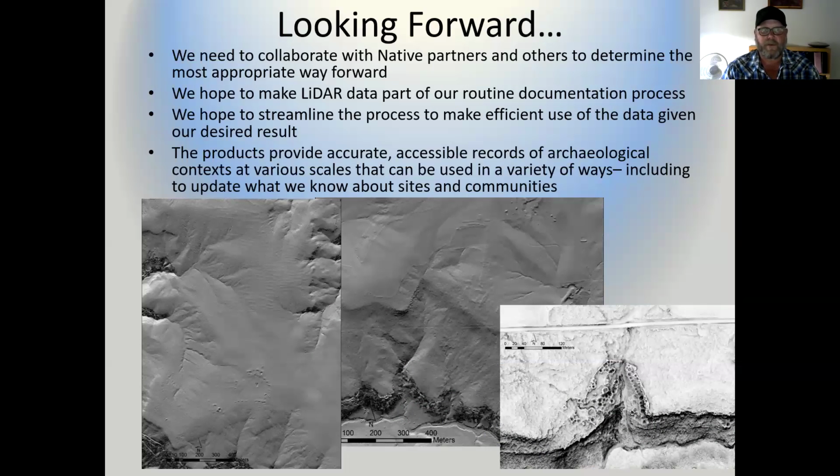Looking forward, we really need to collaborate with Native folks to determine the course forward. What's the most appropriate way to do this? What things might they be interested in that we're not even considering at this point? And we need to do the same with regional archaeologists so that we're collecting data that's interpretable across projects and useful for a wide variety of research interests. Use LiDAR data as part of our routine documentation process, and update what we know on some of these big important landscapes that we've been studying for years and years.